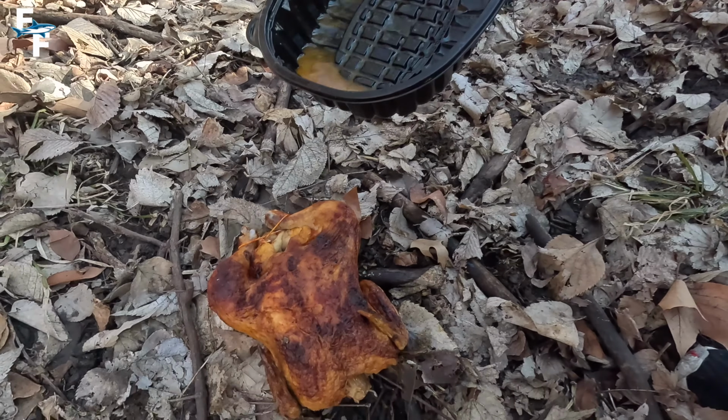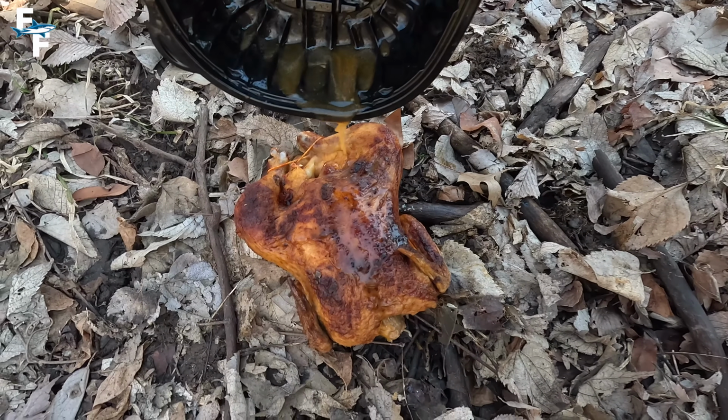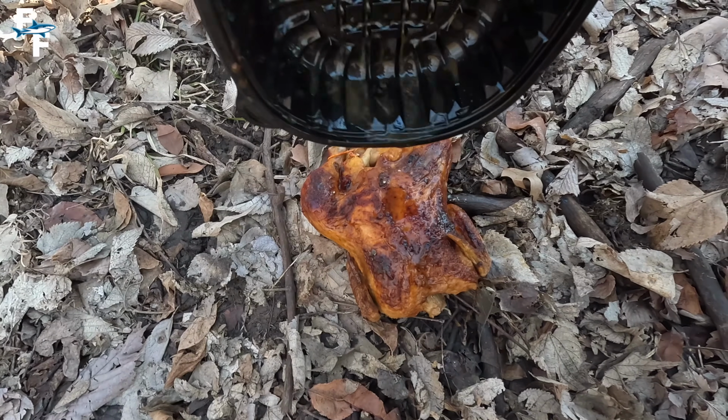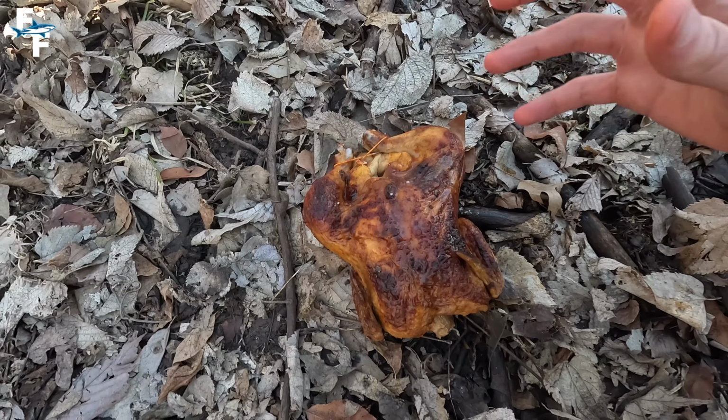And of course, we gotta get all of the juices all over it. There's no way an animal is gonna walk by, raccoon or coyote, whatever it is, and not find this appetizing.